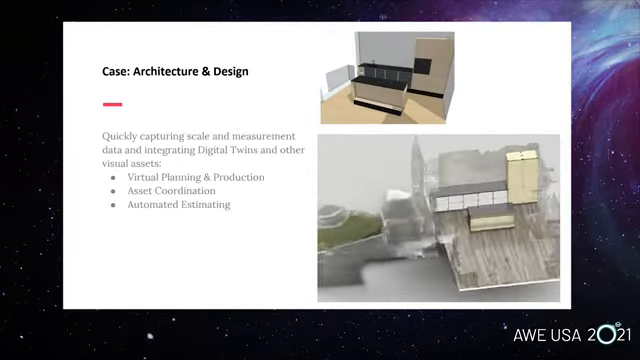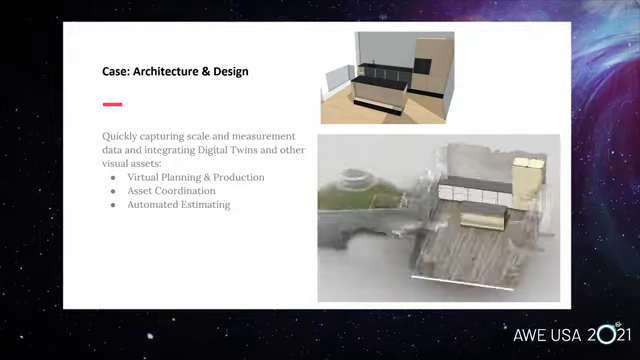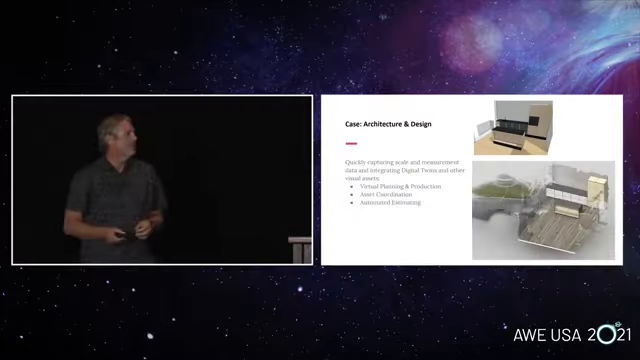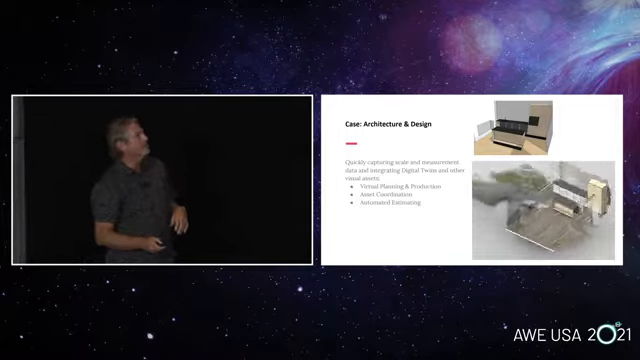Here we have a Danish company. They do really amazing kitchens, on demand. It's like a CNC setup. So they use it to come into renovations and quickly assess one of their kitchens going into a place. So it can do, very quickly, this virtual planning and production, this asset coordination and this estimation.